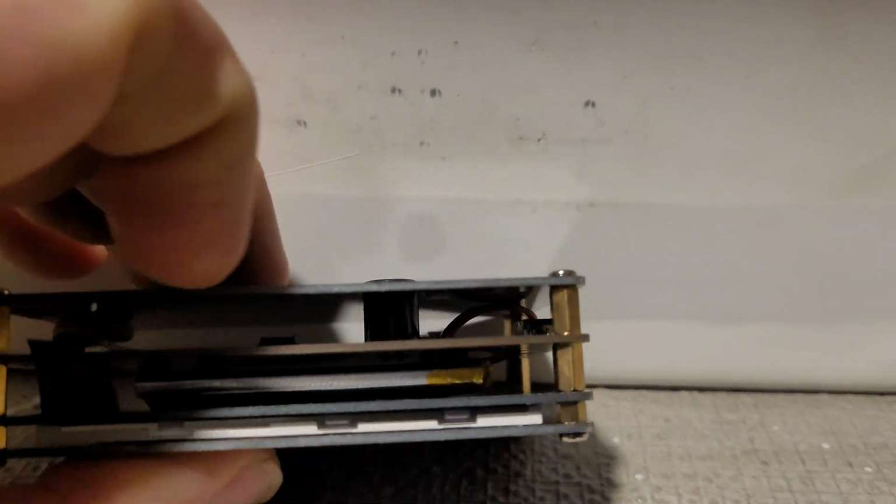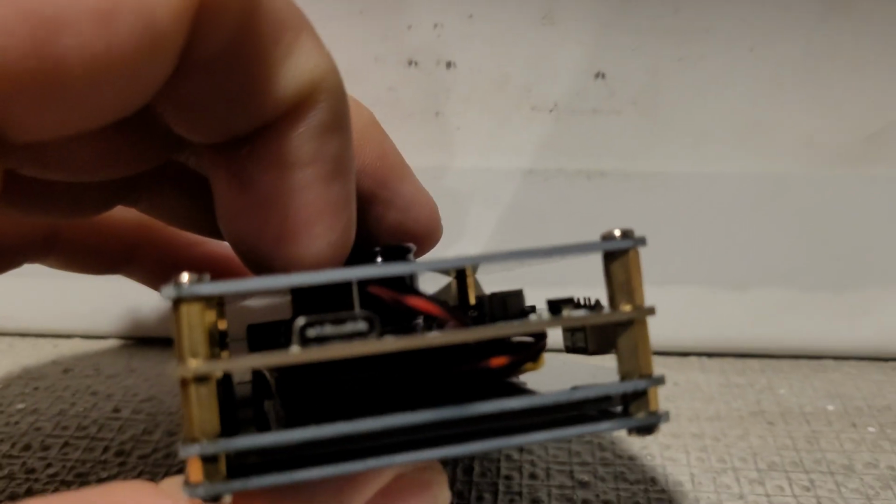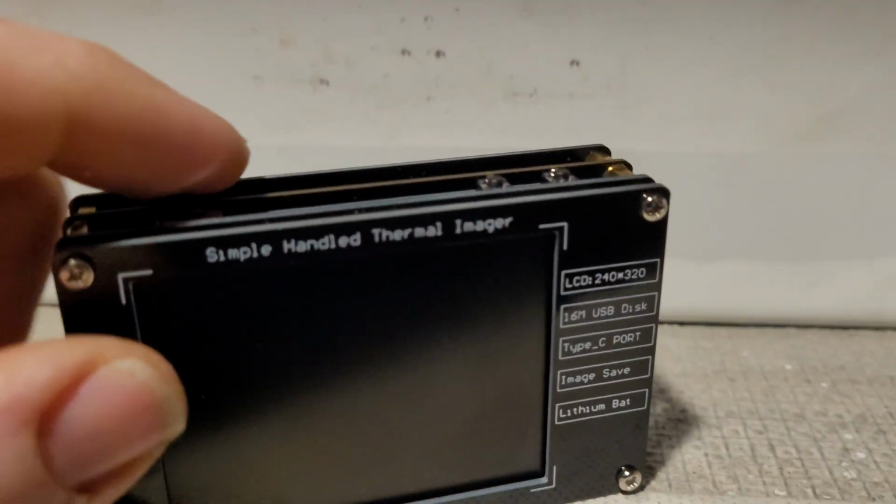Pretty simple. A couple boards, battery, USB-C charger, and then the actual cell. So let's click this little guy on.